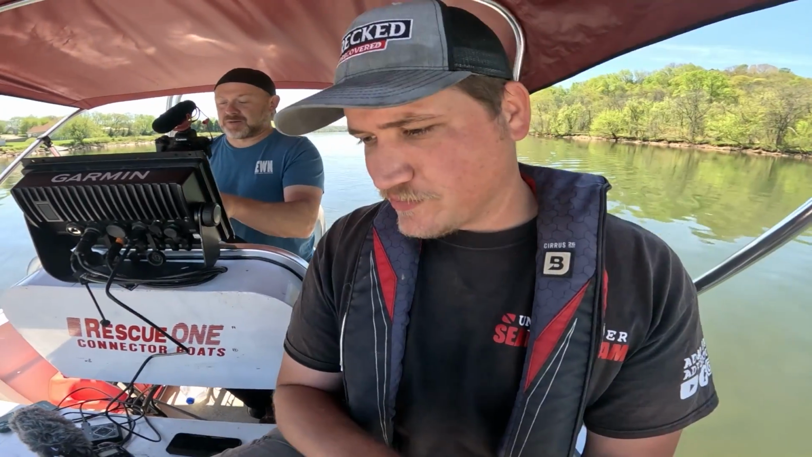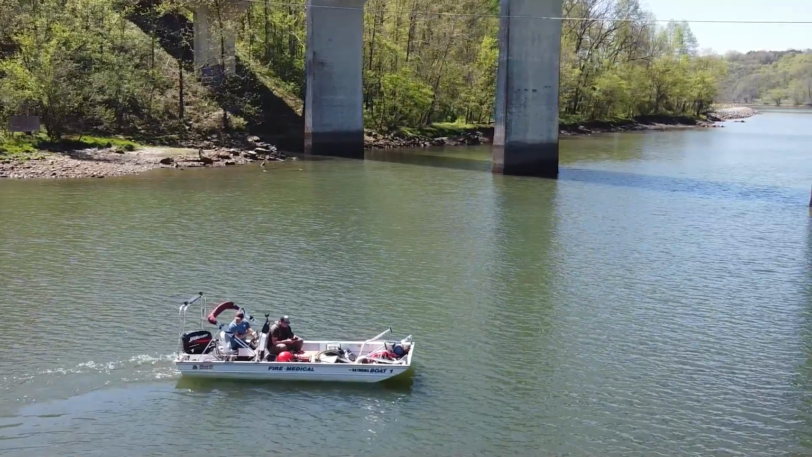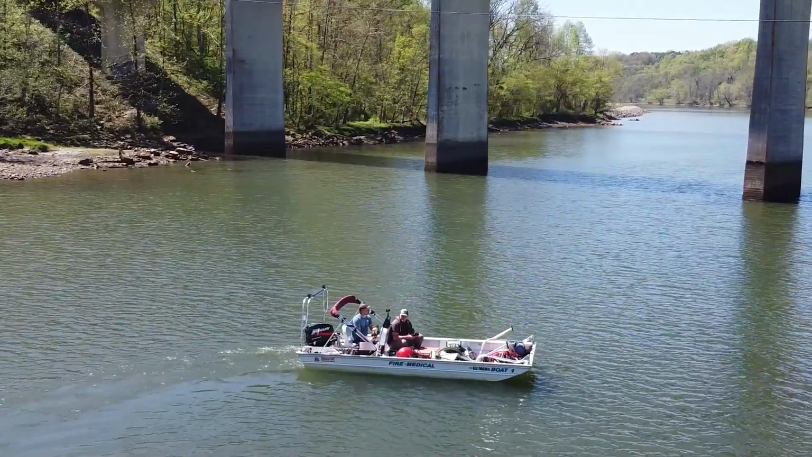See, it's super shallow right here, and it comes up because there's another boat ramp right there, about 10 feet deep. We're gonna go back to the boat ramp. We're gonna take the boat out, and then just drive down there so we don't keep running aground.